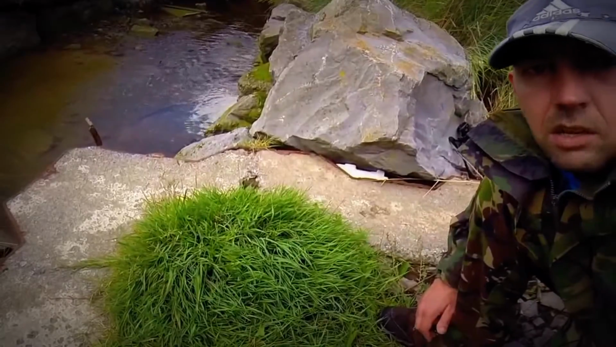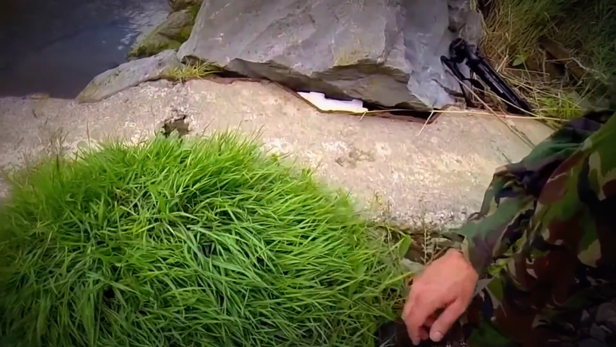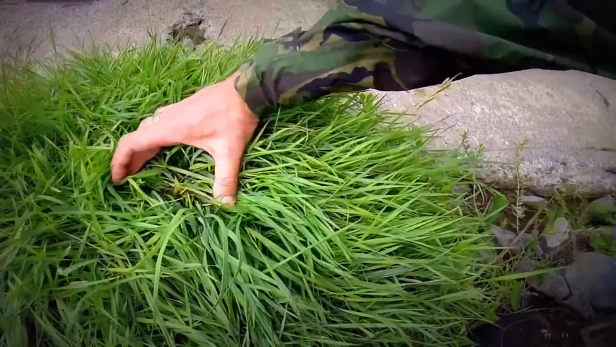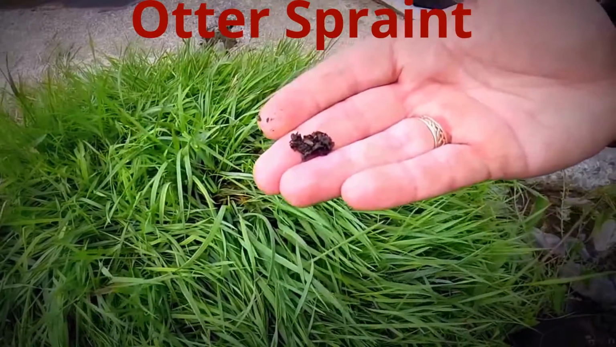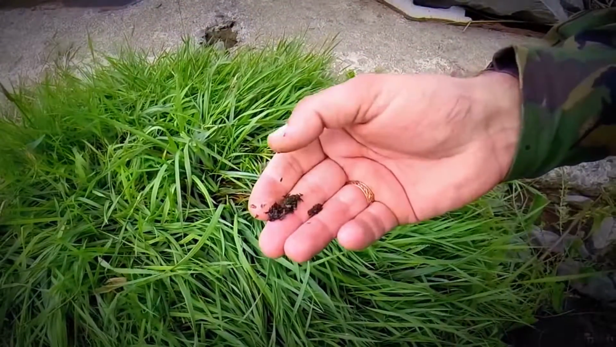As you can see, it doesn't look as if there's anything there. On closer inspection you'll see clear evidence of otters. Quite fresh.